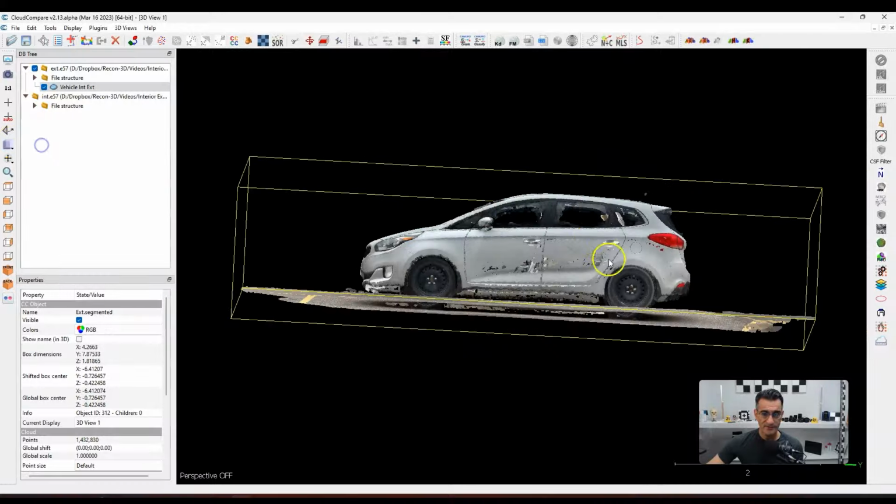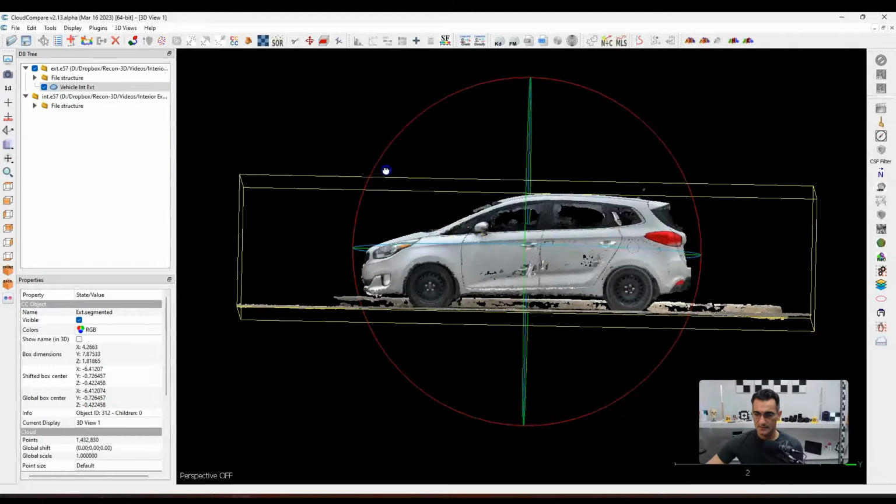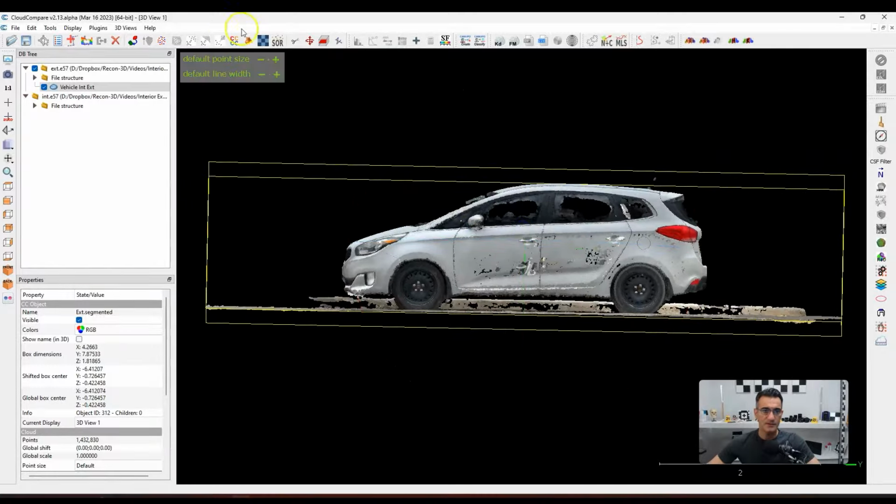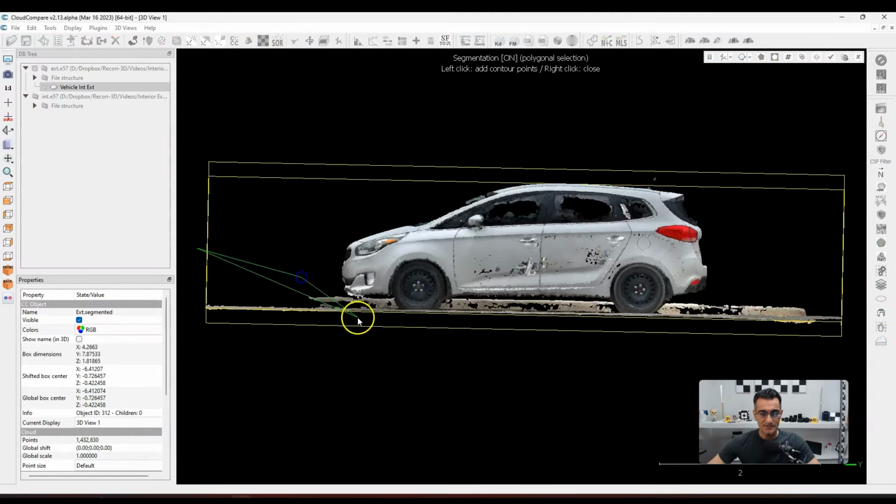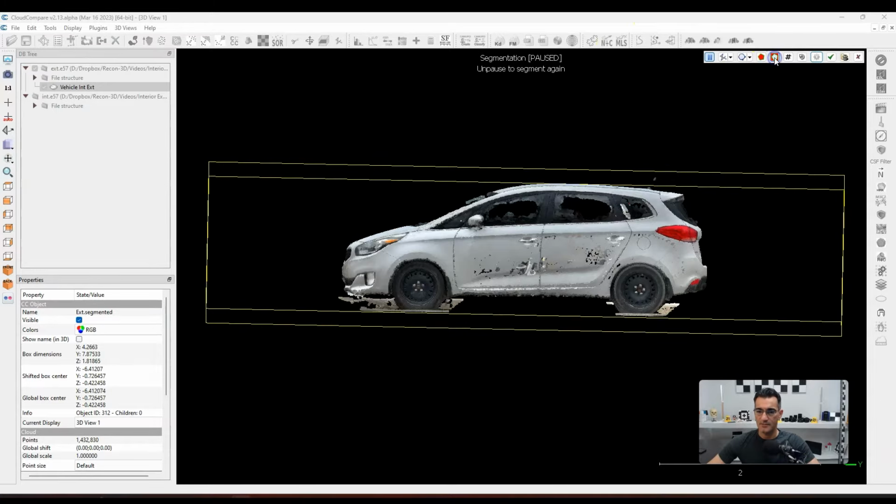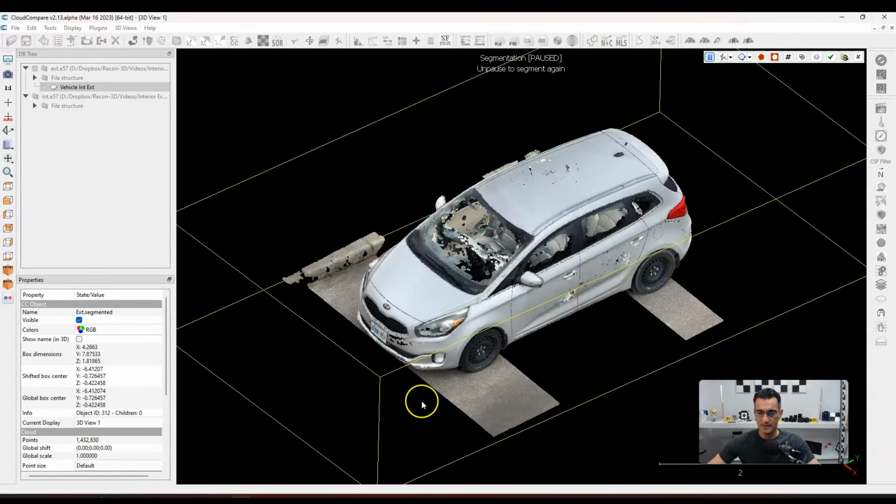So if I go to orthographic mode, I go on the side like this. And I've done a video where I've shown this, but I'll just show it very quickly. I have it selected. I'm going to go to segmentation tools, and basically I'm just going to click like this, click down, click what I don't need like that. And then right click, and then I'm going to crop out. And if I rotate around, you'll see part of the ground is gone.